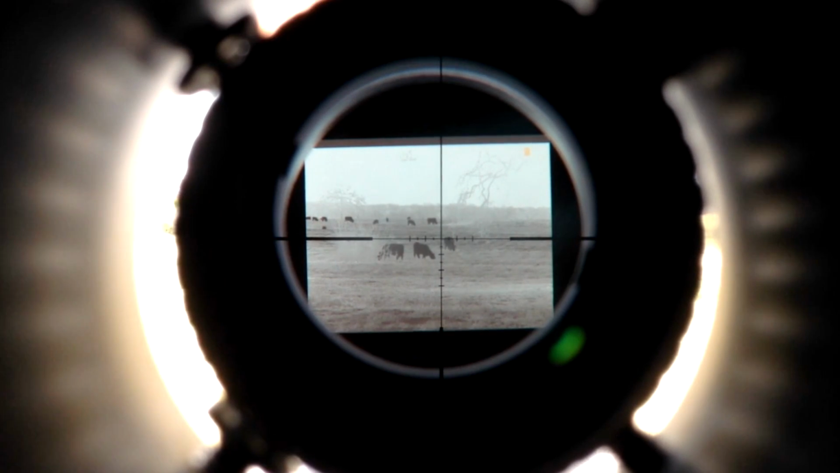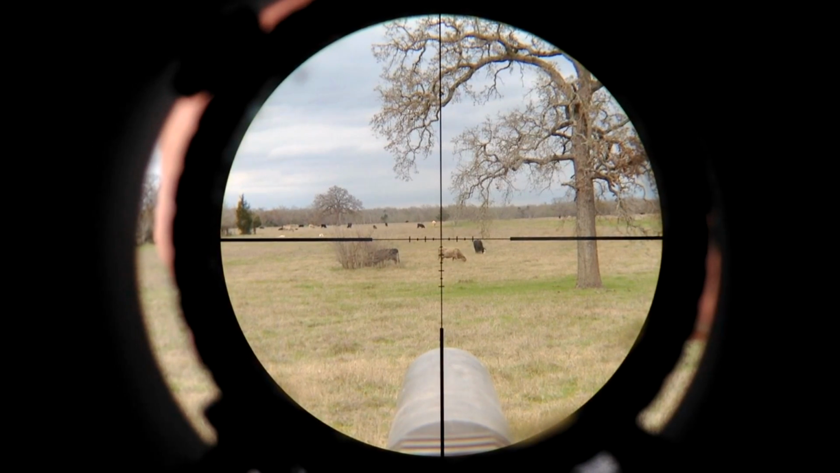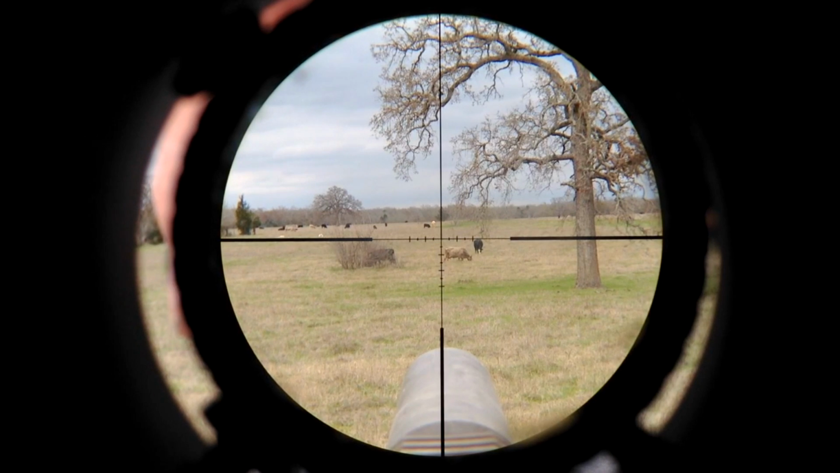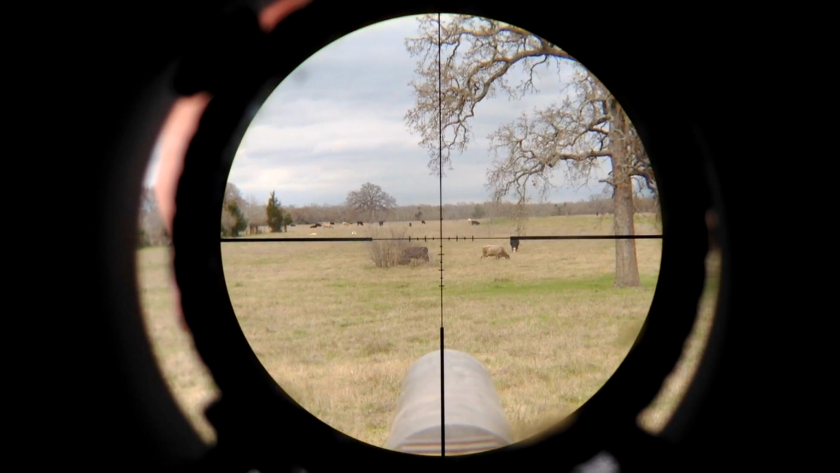Now what we're going to do is take the clip-on off, and we're going to look at them just through the scope. So this is 1 power. You can see my suppressor there. That's how wide this scope gets. I mean, at 1 power you can see in. Now these cows are at 100 yards. There's the cow that's behind the bush. He's kind of moved off, so he's a little bit more visible now.